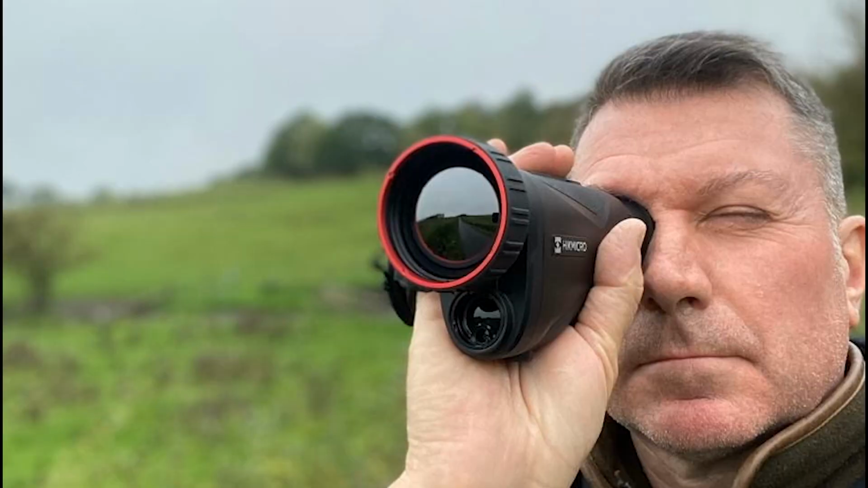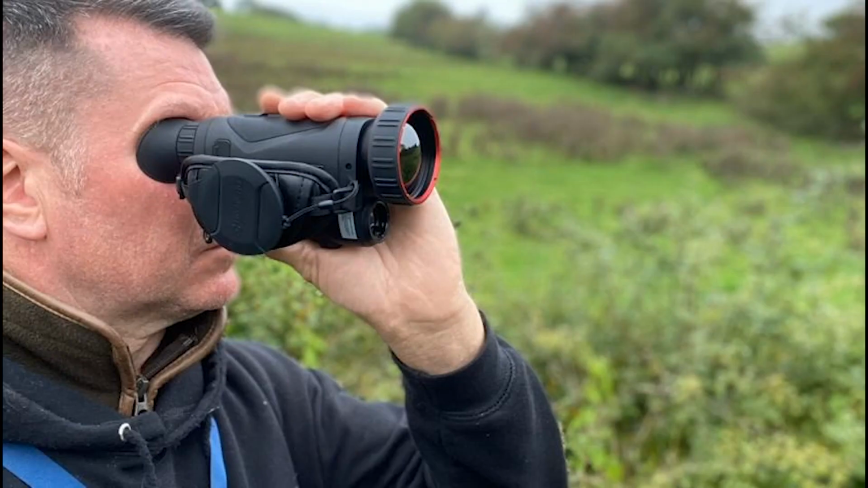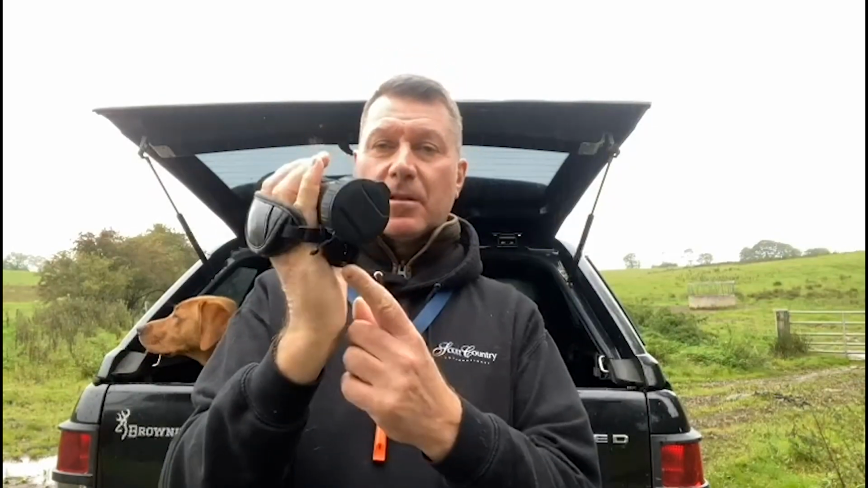At first glance and first feel, this feels like a real high premium product. I thought the Griffin was a wee bit plasticky when I had it before, but certainly not this model. Feels really robust and well made. Within it, it has a sub 20 millikelvin 640 by 512 ultra high thermal sensor and a laser rangefinder here, which goes up to 1000 meters. The unit itself has a detection range of 2600 meters.